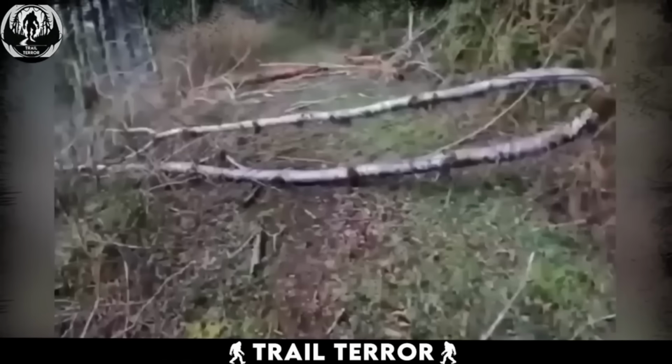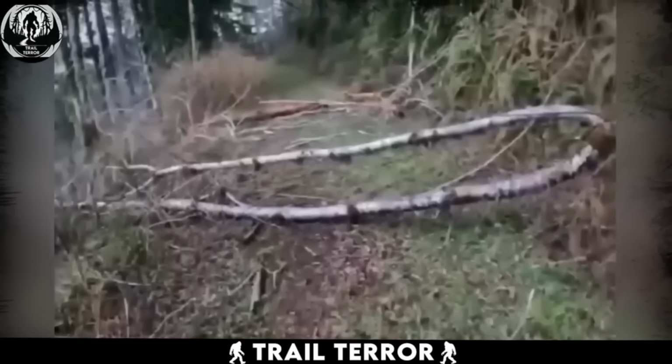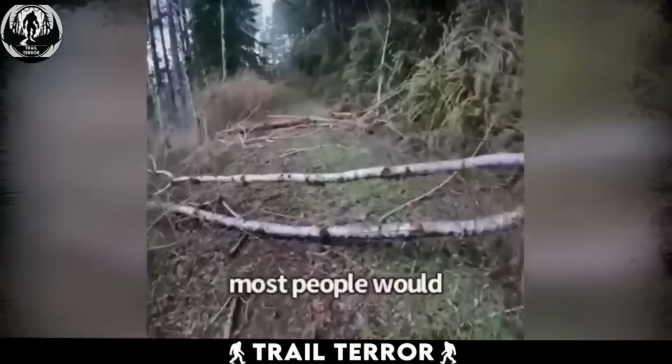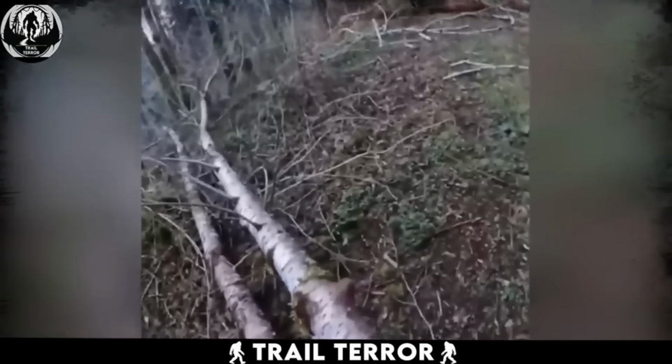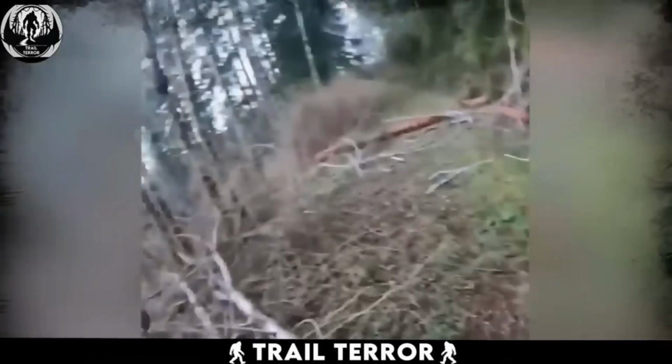He gets to a point where 2 small trees have fallen exactly on the road and are completely blocking his way forward, just as he's saying in the video. This is where most people would turn around. But he goes on and tries to move them aside. Not being able to do so, he tries to get his bike over them.